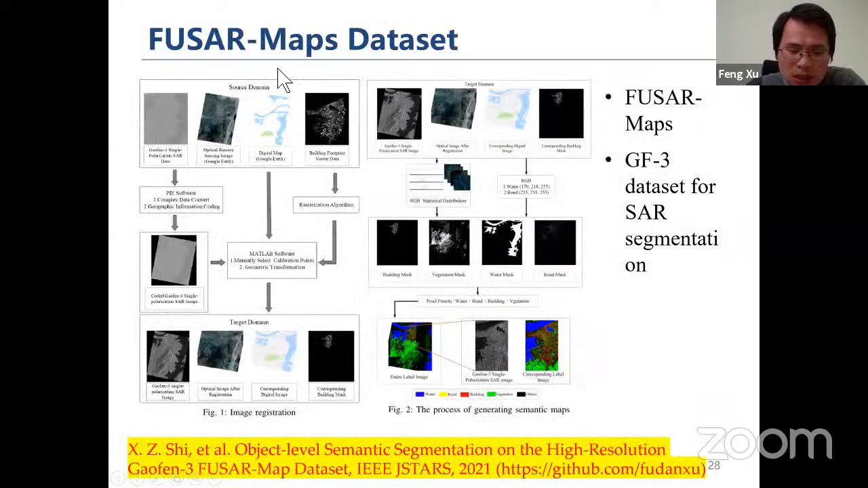We constructed a data set called the PolSAR Maps data set. It contains about 10 scenes of GF3 SAR images, and it covers a few cities in different regions of China.